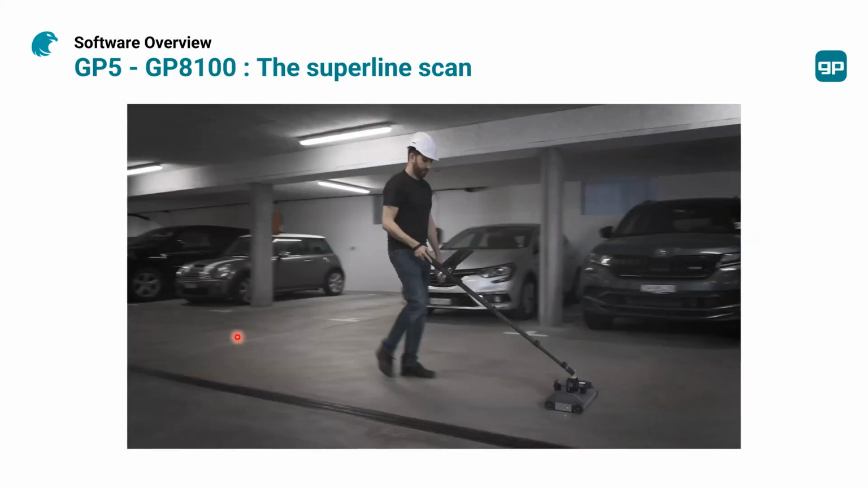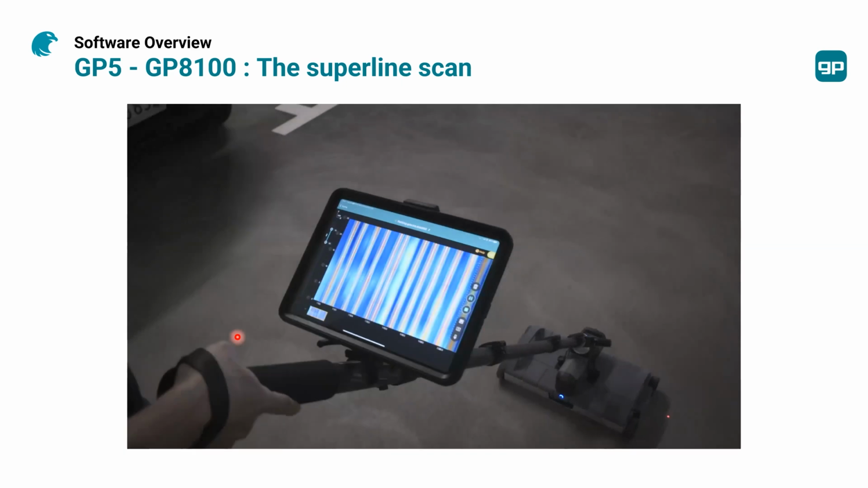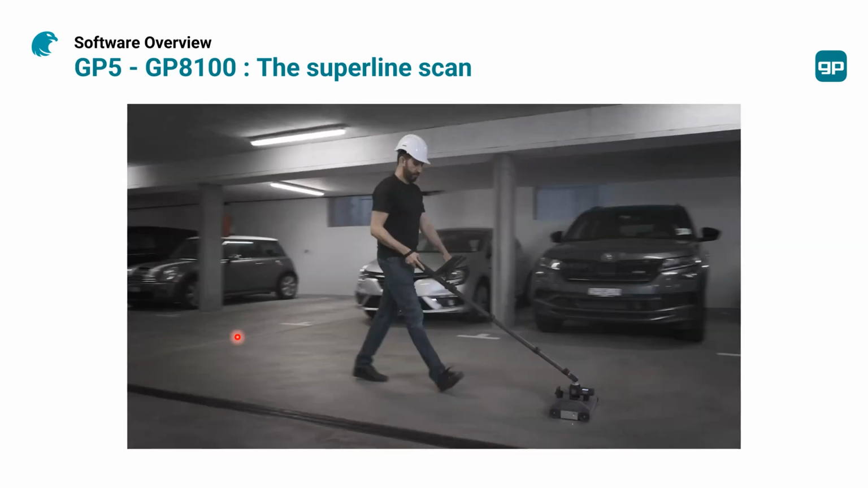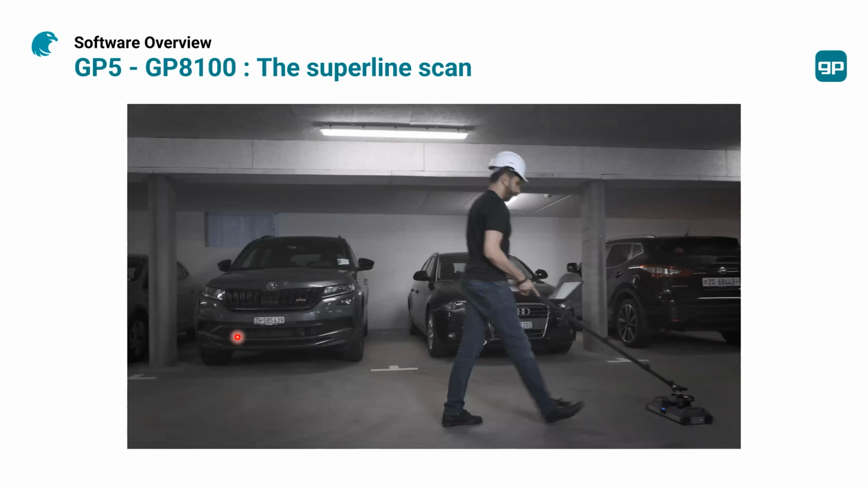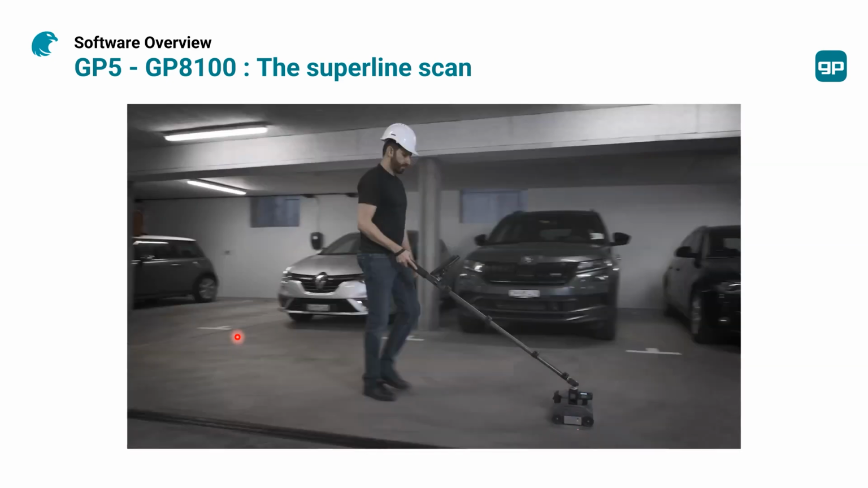Here's a video to show you how fast you can collect data. Hussam over here is using the telescopic rod. So he collects data at a very fast pace, and you can see how data is forming on the screen of the iPad in real time.